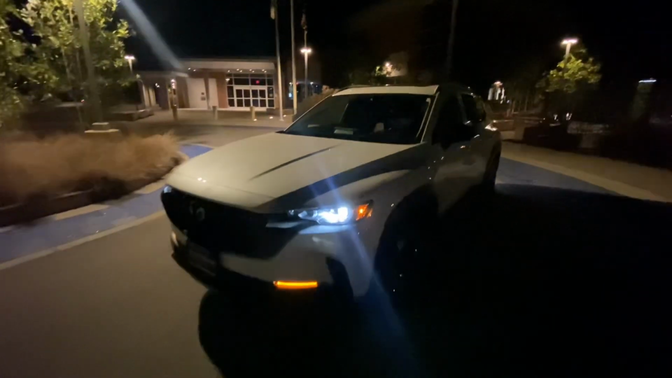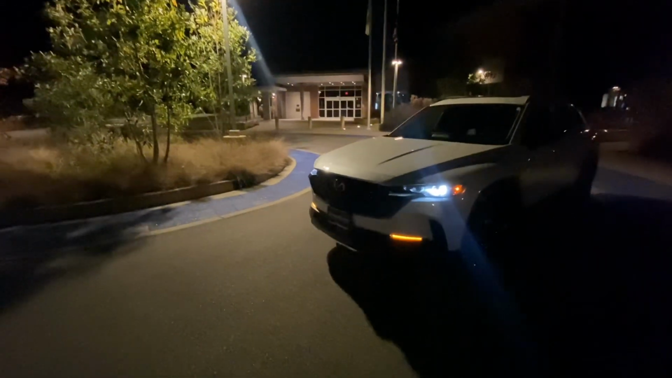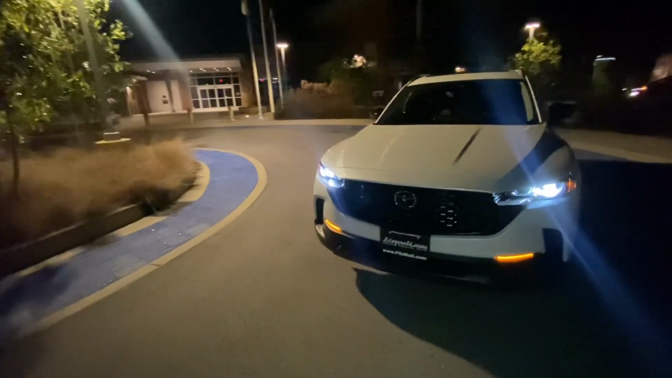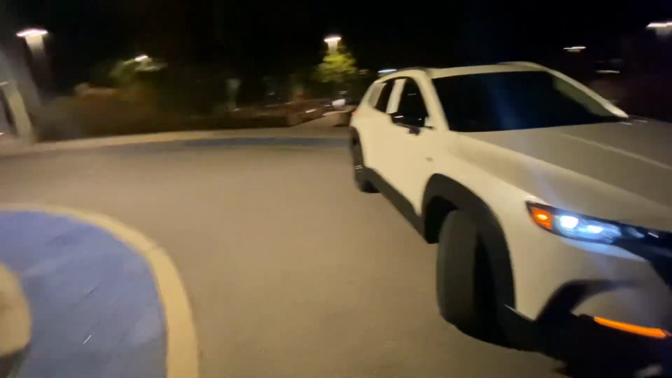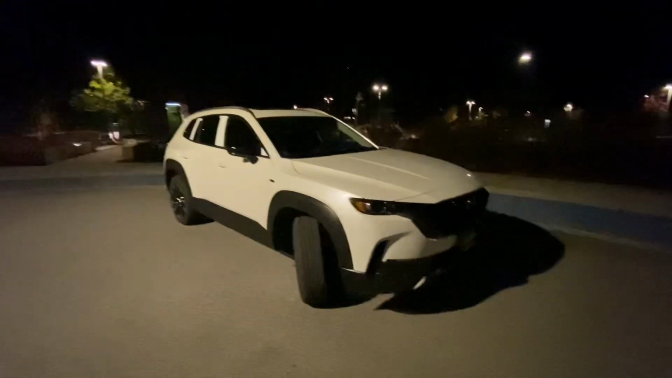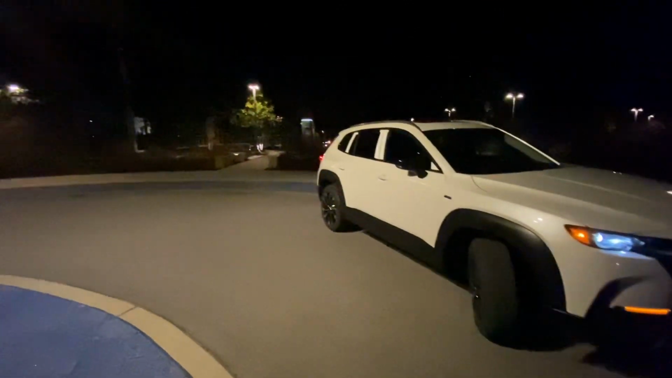This car is going to be at Fitzgerald Mazda for the foreseeable future as a demo vehicle. So it isn't going anywhere. It is strictly for test drives to get the word out about the vehicle. And we've got like 8 or 9 right now that are going to be coming in. So definitely going to be getting some inventory.